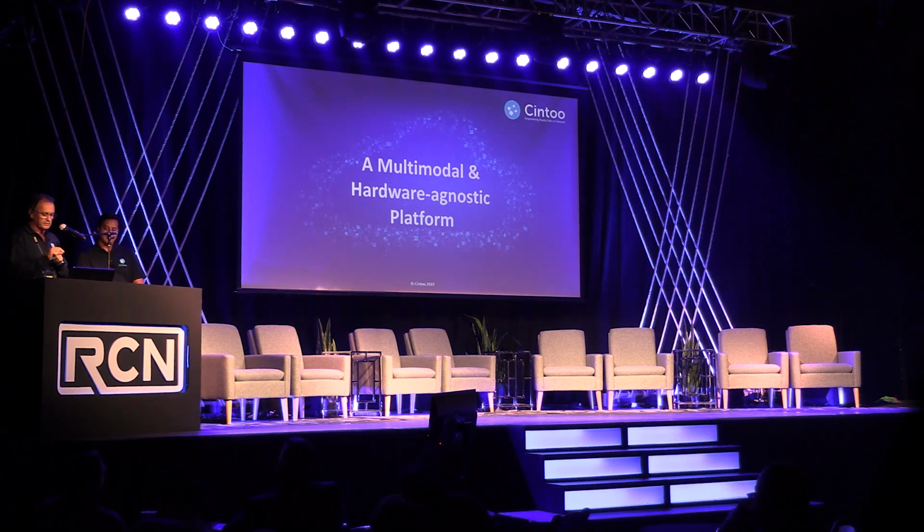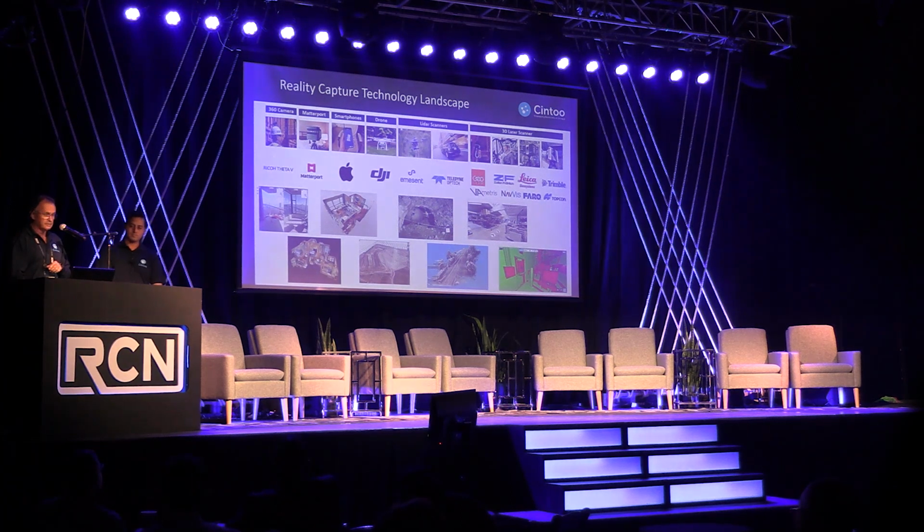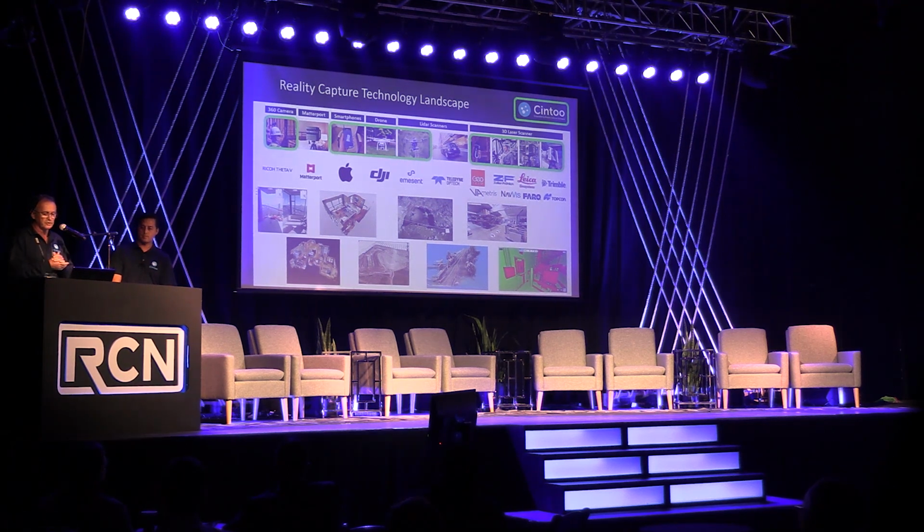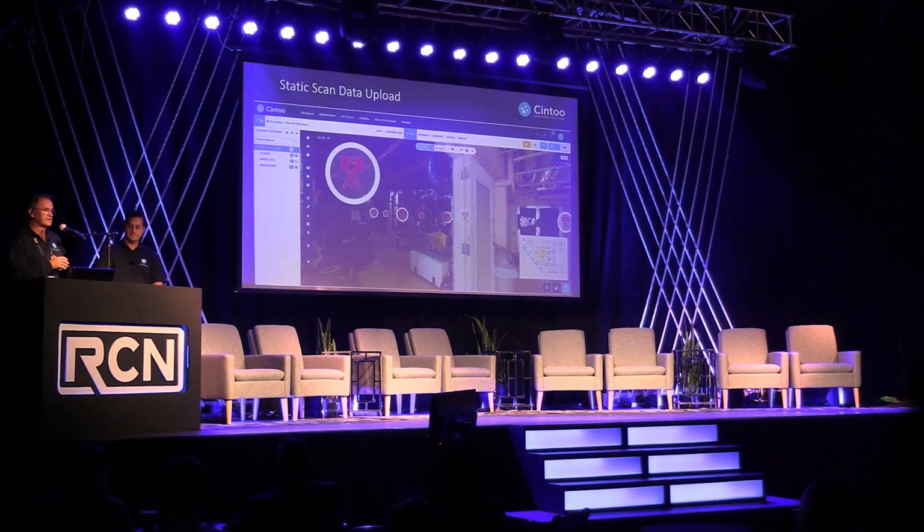Let me go a little bit deeper now technically about what we do with this mobile point cloud that you get now from various kinds of devices. As I showed you before, we have this multi-modal approach, and being hardware agnostic is also very important for us. The kind of devices we're interested in bringing into Cintoo are the ones highlighted here in green, ranging from 360 cameras to smartphone data, drone data, of course, and also laser scanning data. We started from static scanners, so I won't go into these details.